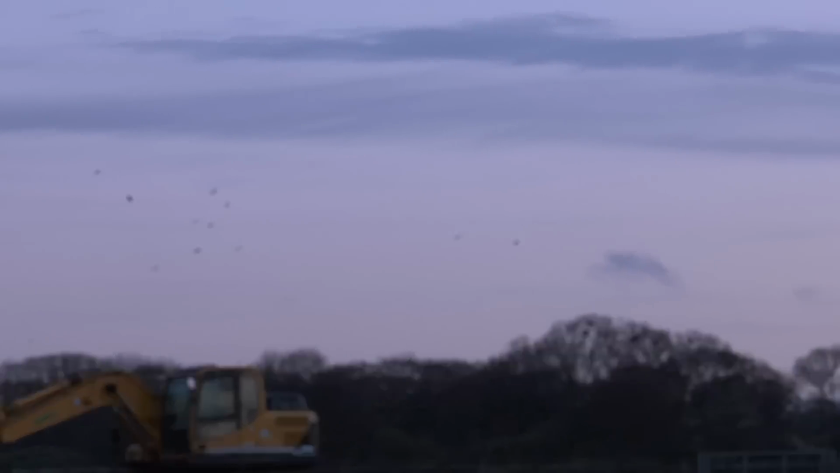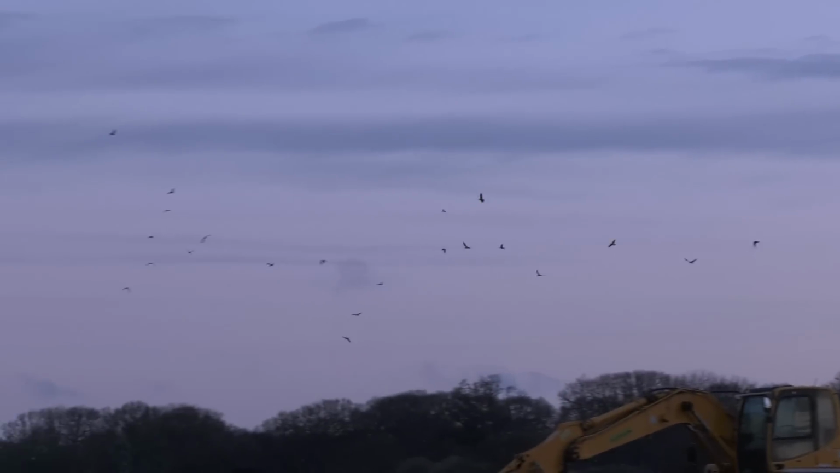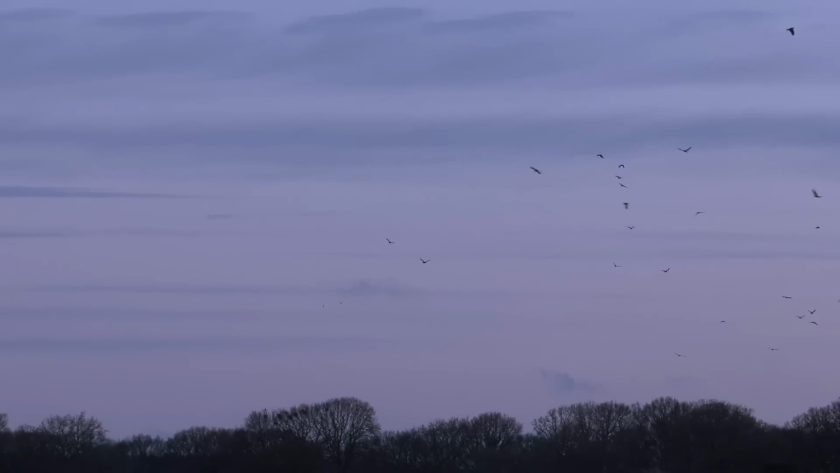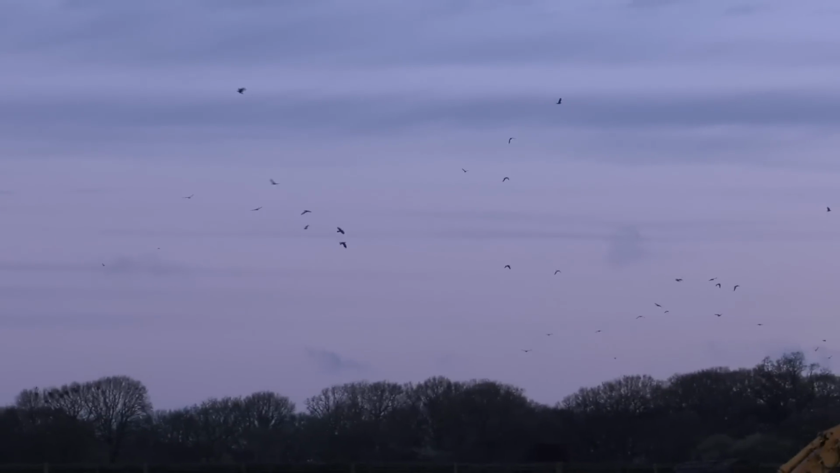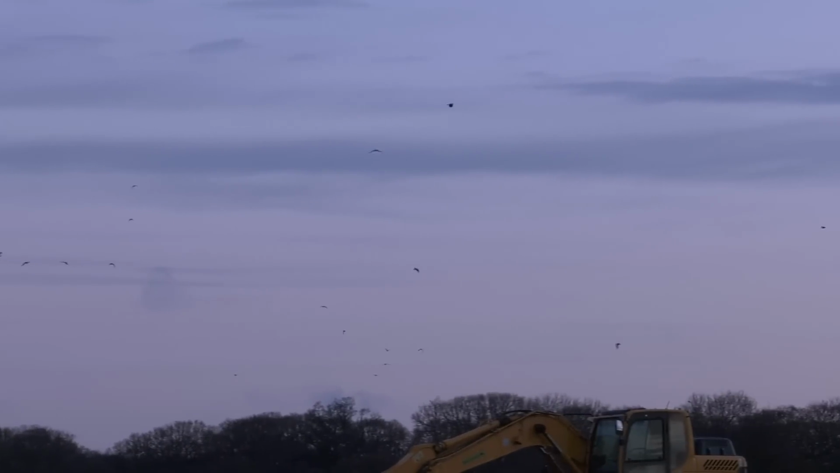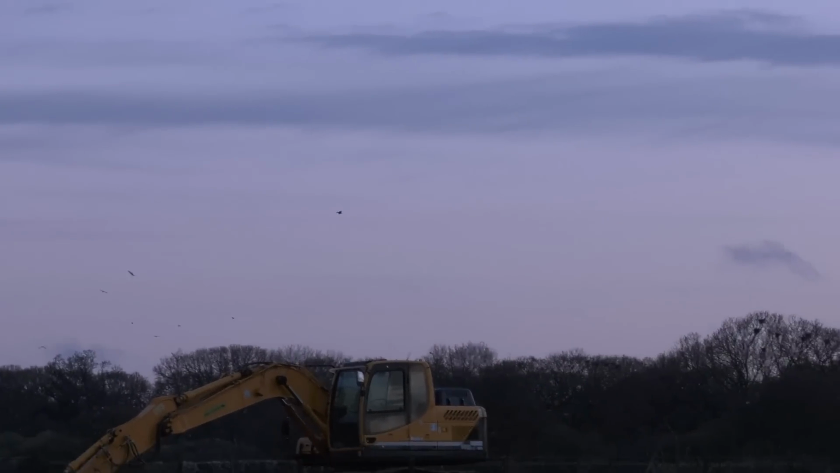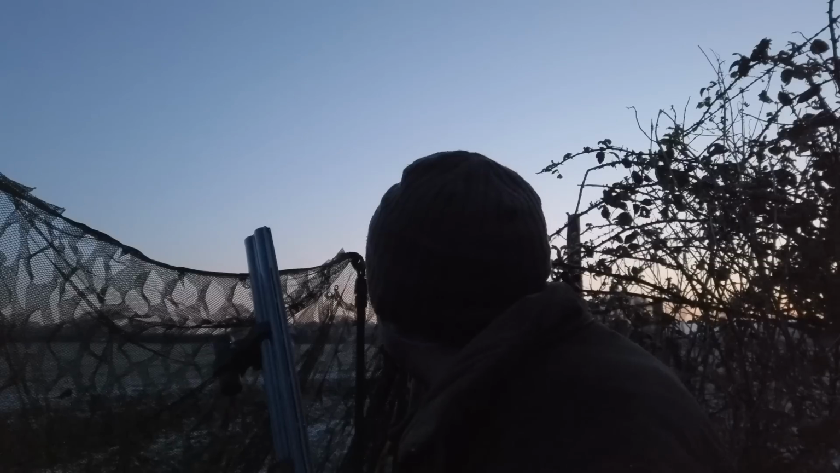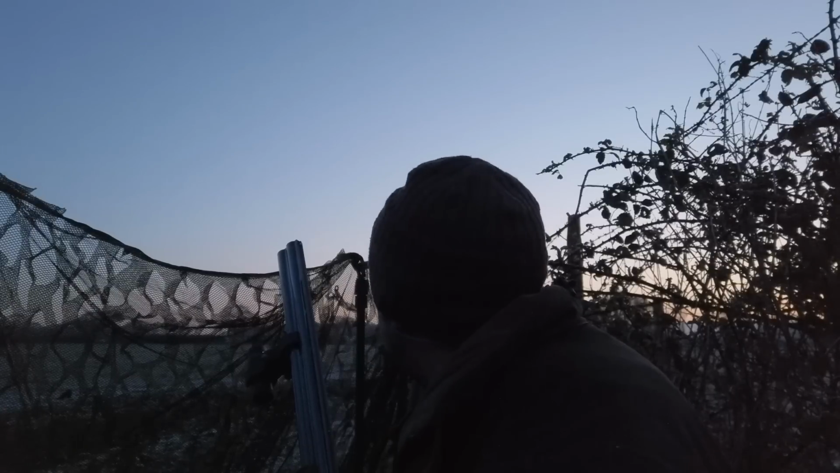So as you can see, there's quite a lot of crows already out there this morning. Now this lot usually make their way in early morning for the silage clamps, and they raid those pretty much daily. But with the lambing coming up, it's even more important to knock a few over.